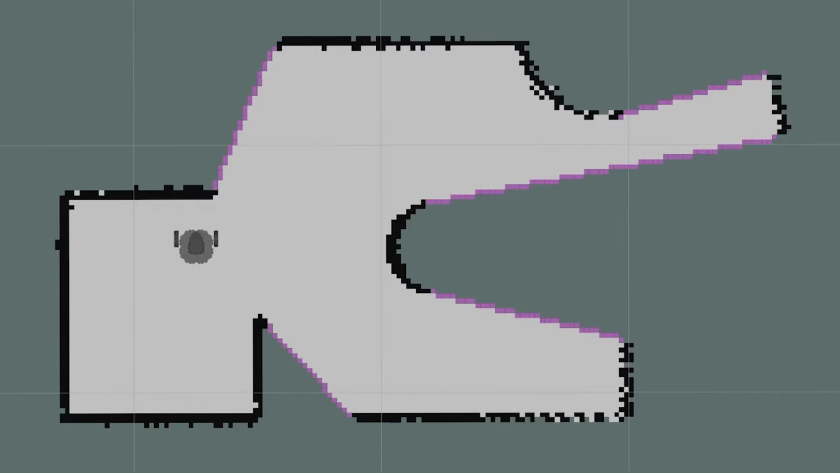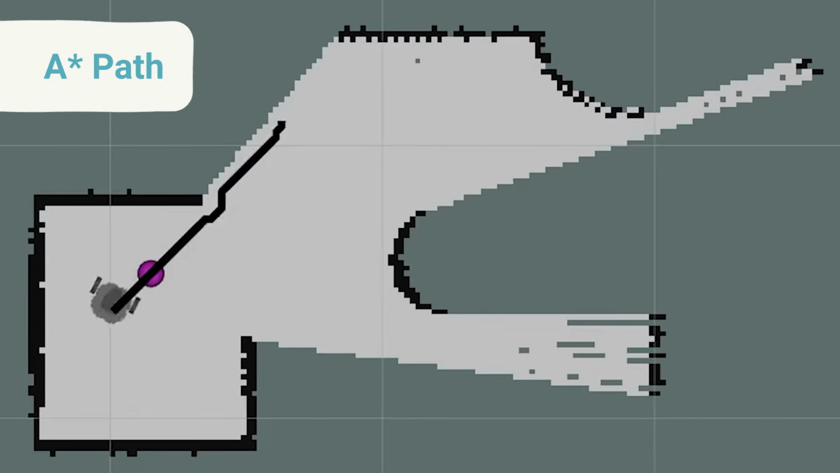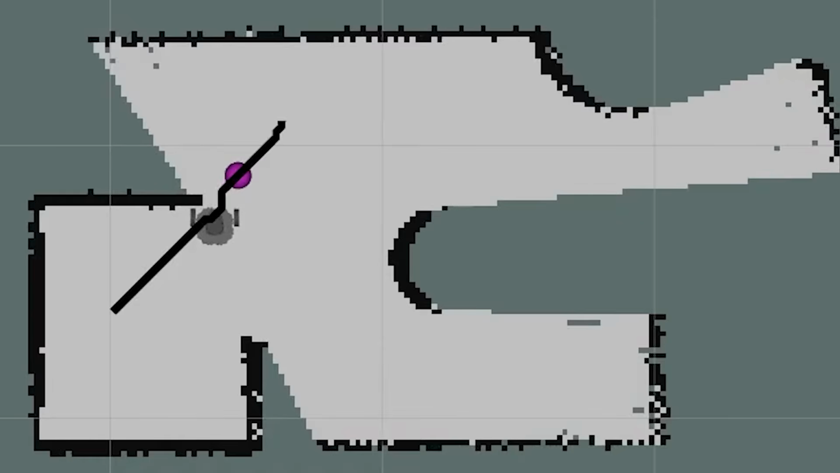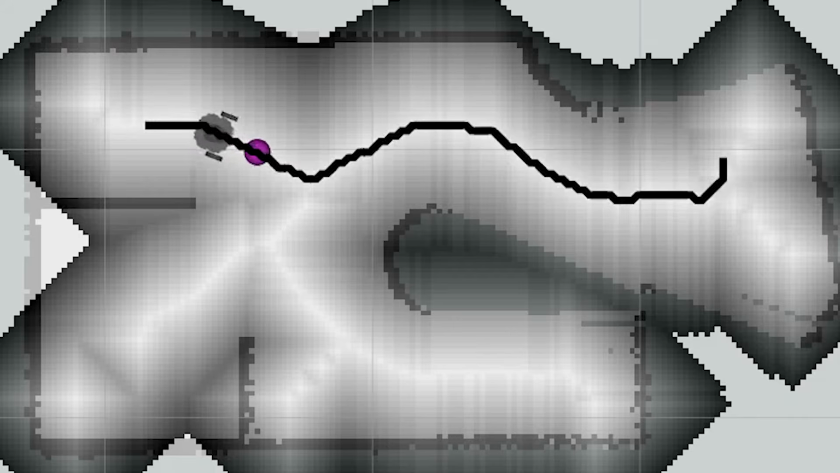So let's say we want to go to this frontier. How do we get there? We need to create a path from where the robot is to where it wants to be. If we just find the path with the absolute shortest distance, it's going to bring the robot really close to the walls, which can cause it to crash. What we really need is a way to find the shortest path while still prioritizing staying away from the walls. This is where the cost map comes in. If we assign each cell a cost for how close it is to the wall, we can then prioritize using cells with a lower cost to build our path. With the cost map, our paths now keep the robot away from the walls.